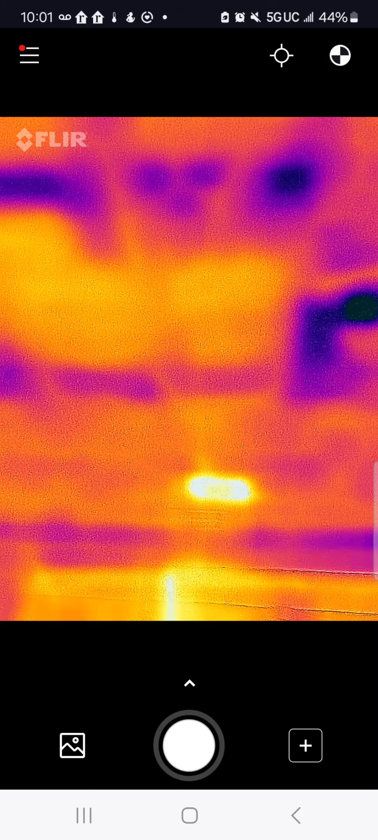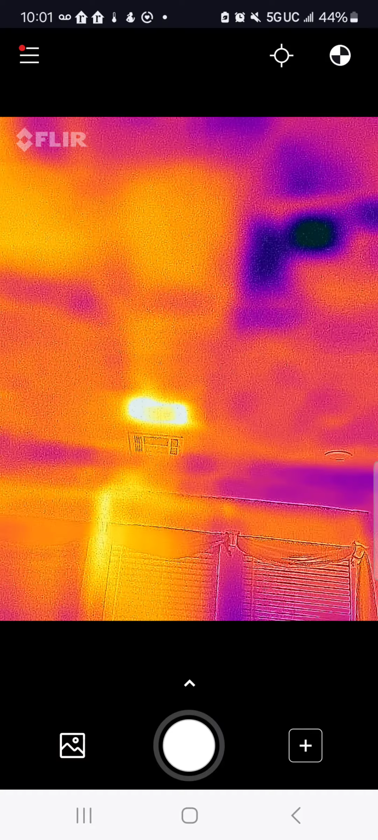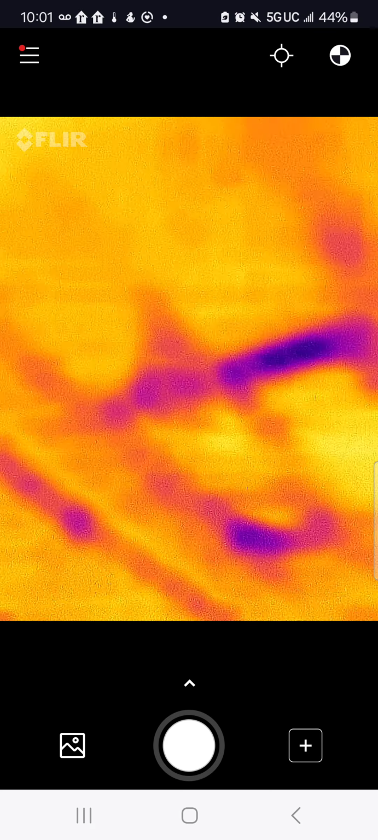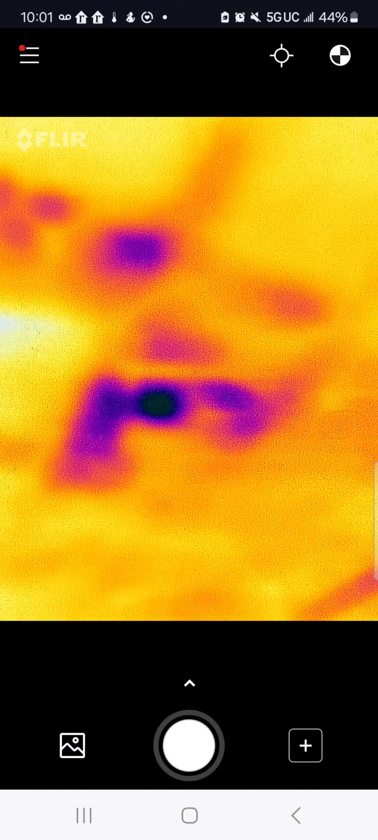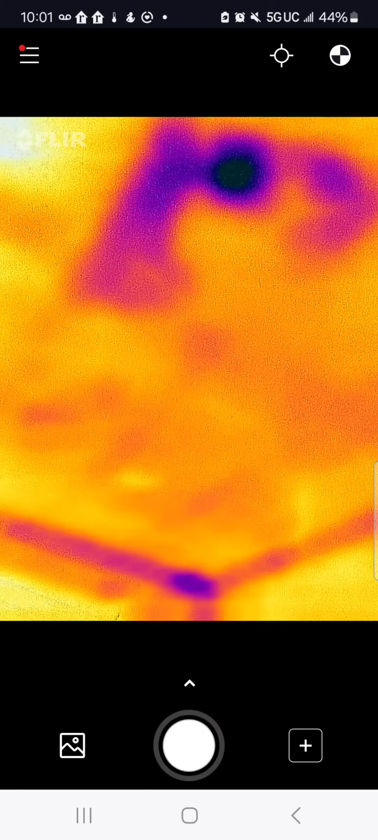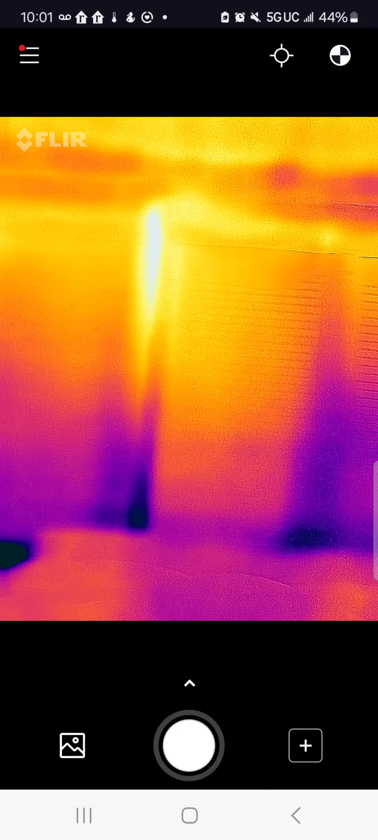As you can see, there is the air vent over there, which is the bright yellow, while we can see spots here that are not insulated very well. The blue spots or the purple spots are not insulated very well. Like I said, I've seen worse than that, but in this house, I need to take care of it.